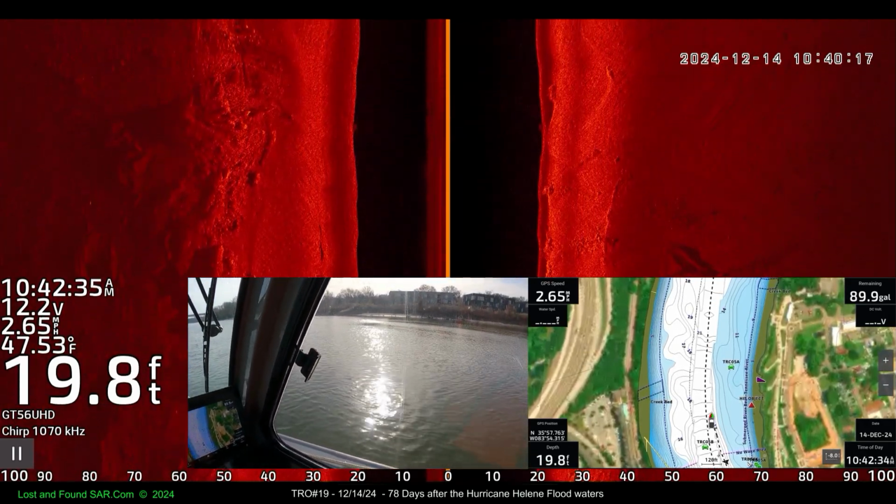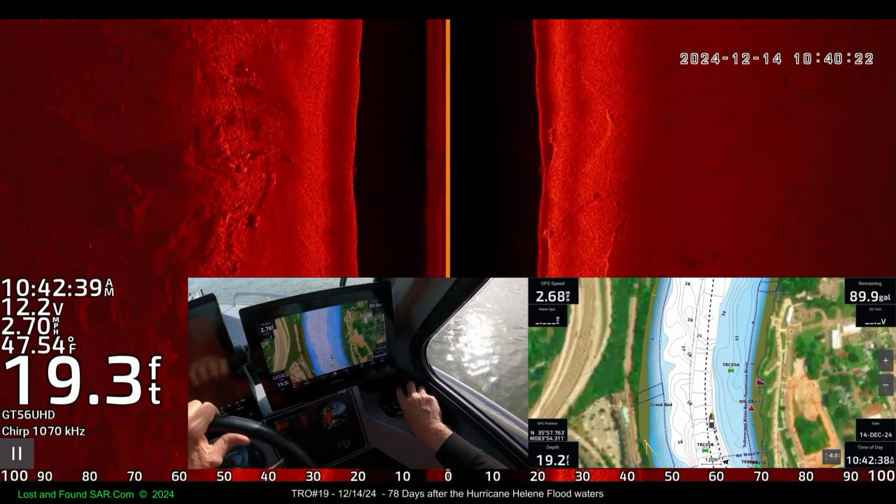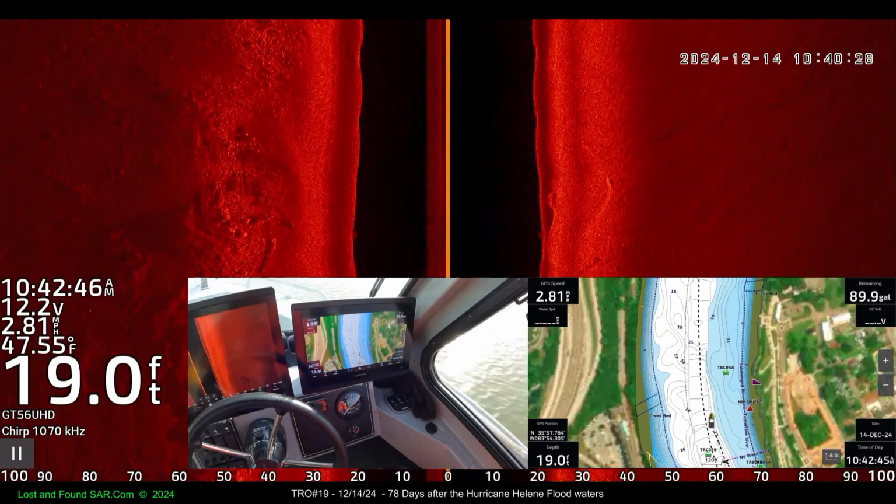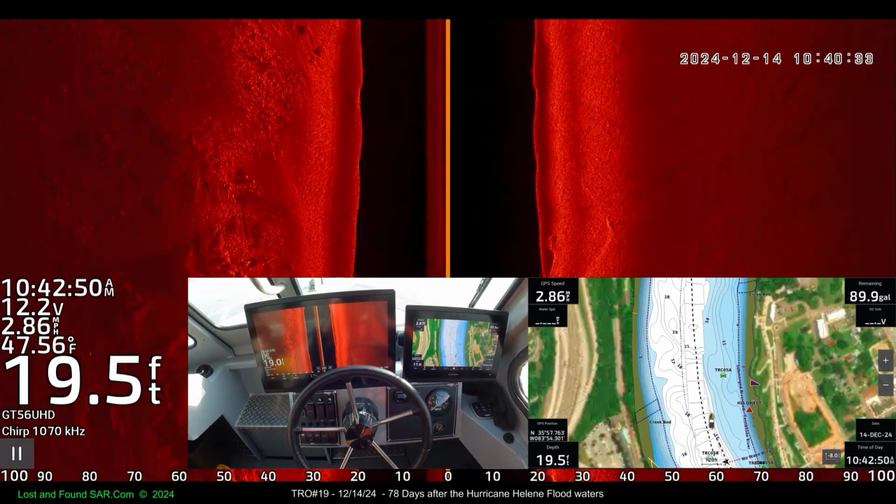Where's that culvert pipe coming out? Can you see it? Yeah, over there. Almost to it.